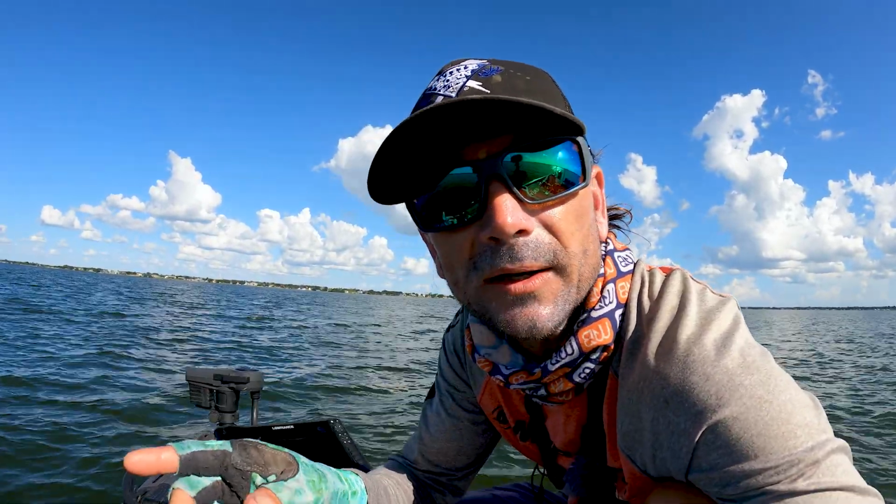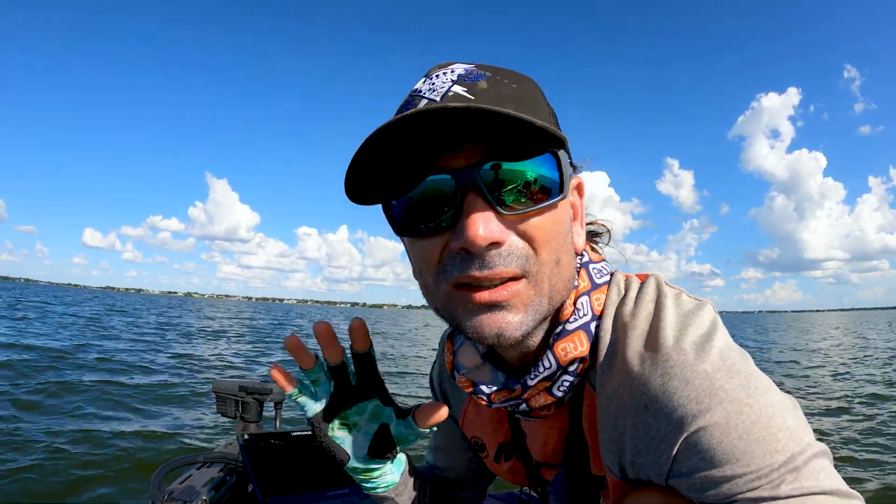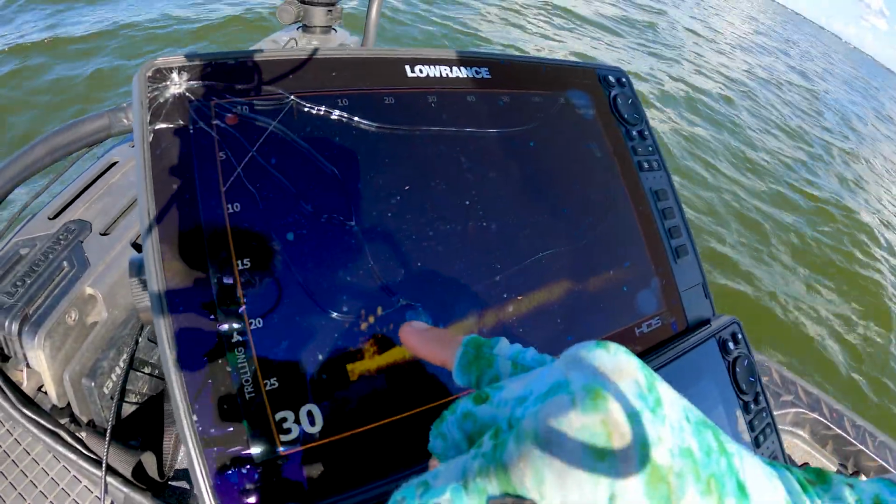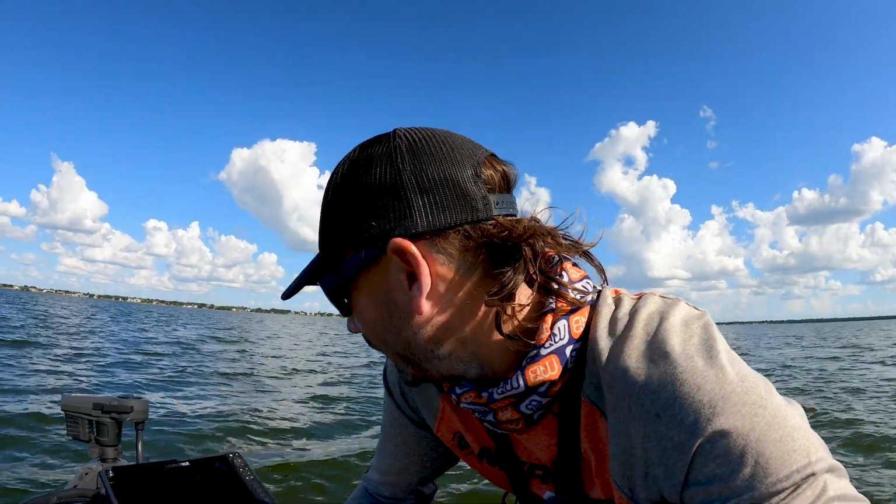But I'm going to drop that Damiki rig straight down to them, and what I need to figure out is, do they want it on the bottom, kind of dead sticking it? Do you want to lift it and kind of shake it and give it some action? The fish have been kind of negative all day, so I assume it's going to be kind of like slow, like dead sticking. But basically I'm trying to pick off those guys. See how there's bigger dots, those bigger yellow dots right there? Those are the guys we're trying to catch. I don't think they're going to be big, I don't know, but it's going to be fun trying to pick them off and actually see them go towards the bait.